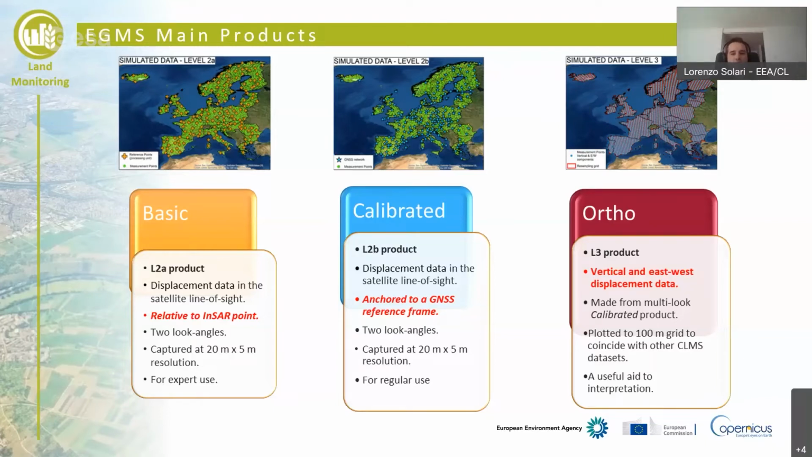So a velocity model will be derived from the GNSS stations available over Europe, coming from the EUREF and the EUREF densification network mainly, and from the data coming from these stations, we will derive a gridded model, a 50 kilometer grid of velocity over Europe.